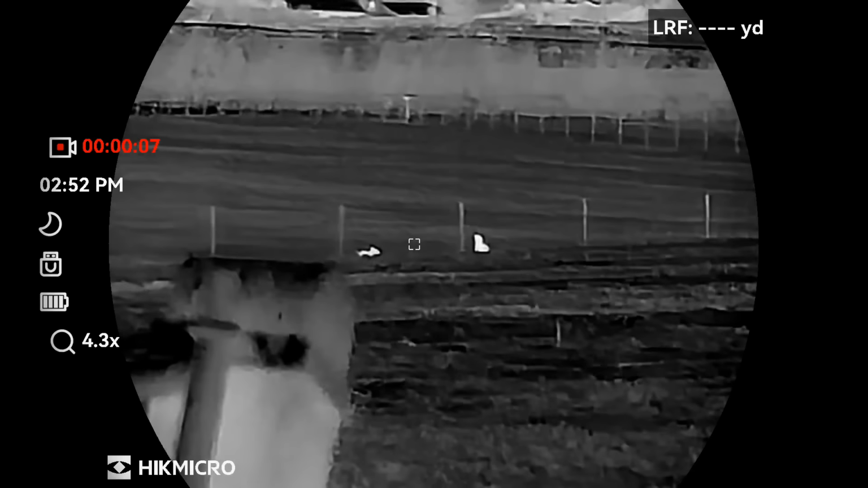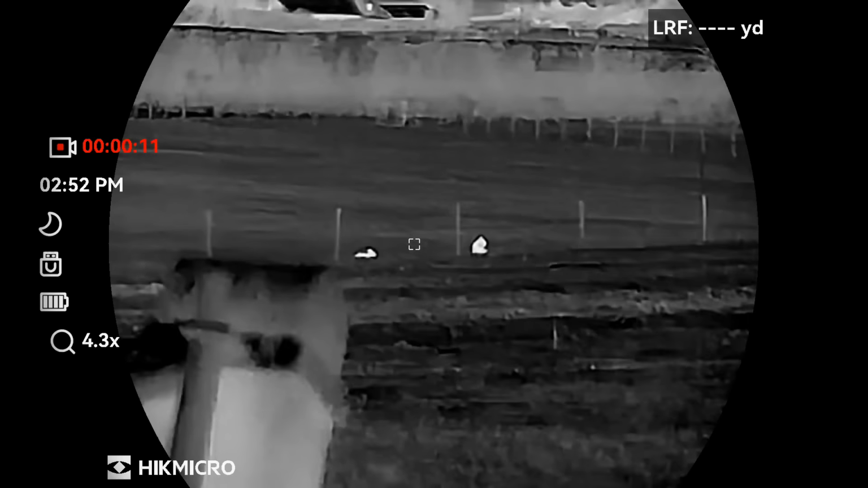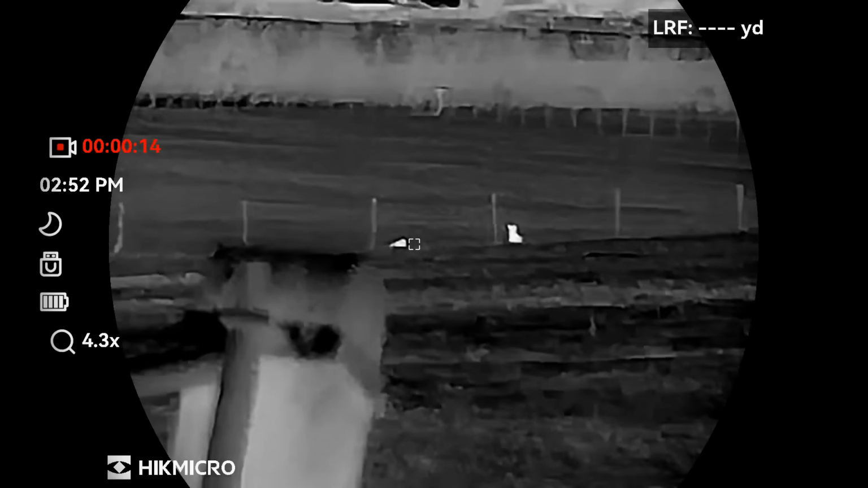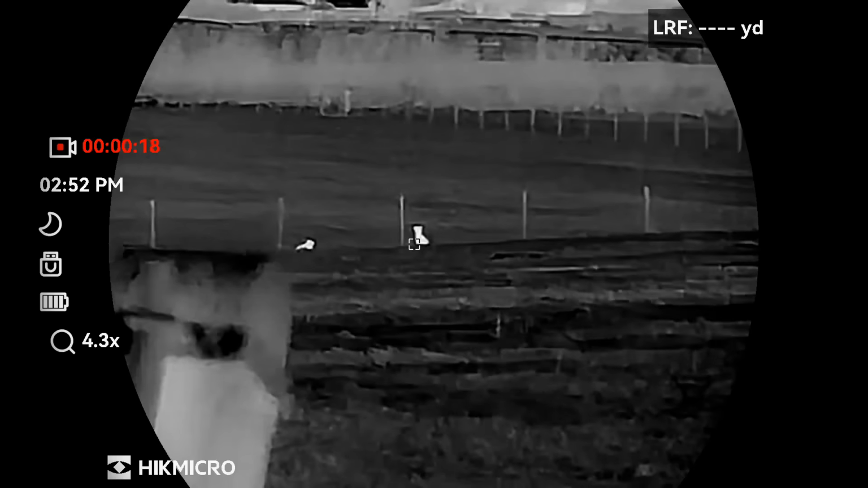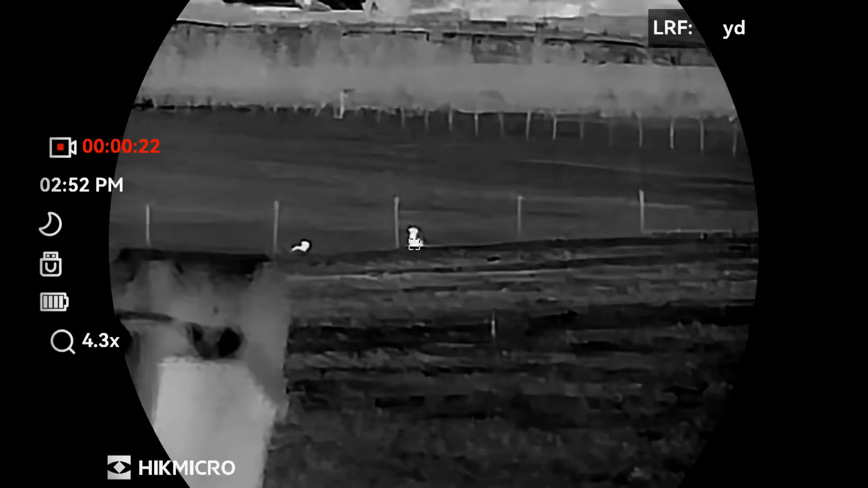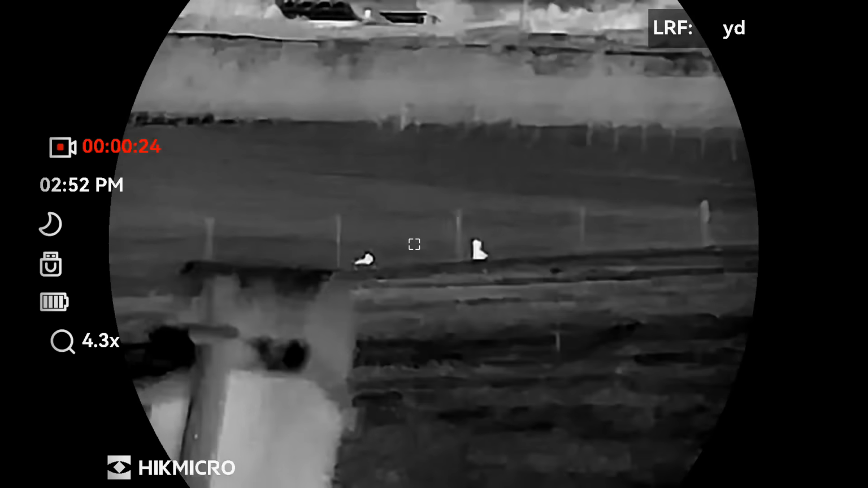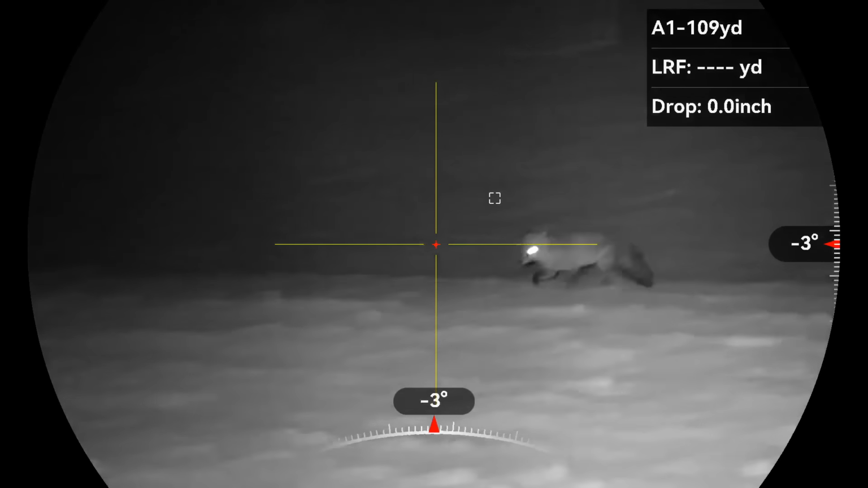A couple of 100 yards down the laneway though, and I spotted these two foxes bedded out in the field, obviously tuckered out from mating, as it was that time of year. By the time I had the rifle set up on the tripod, the dog fox had already started moving down the field to my left.